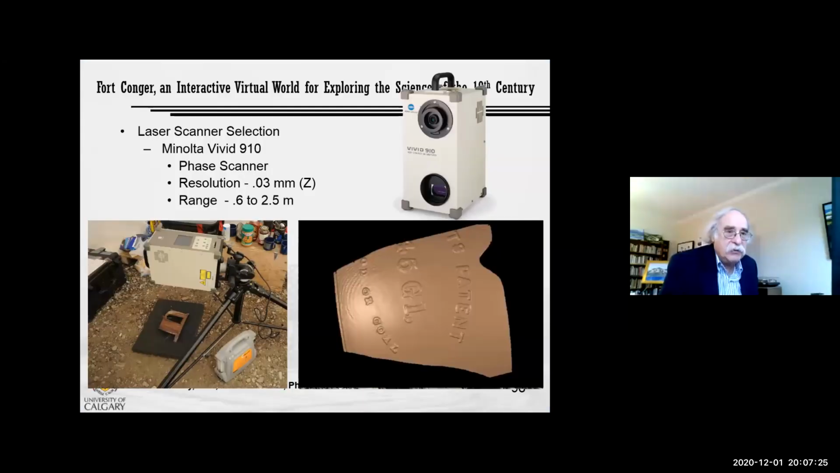We also had a high-resolution triangulation scanner that we could use to capture accurate models of individual artifacts.